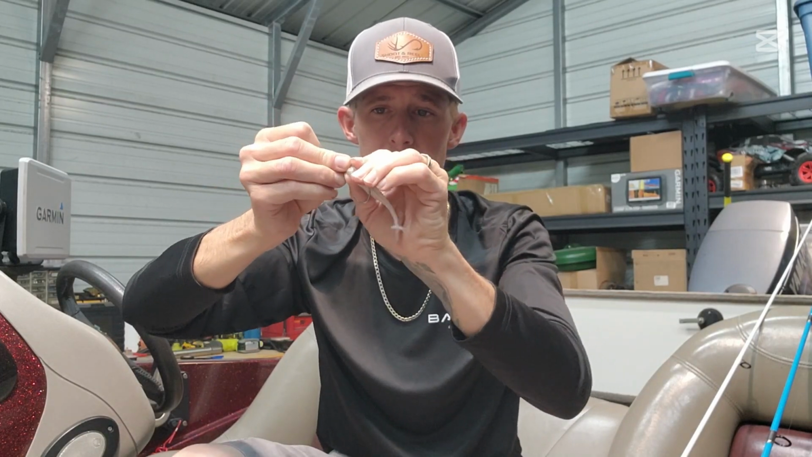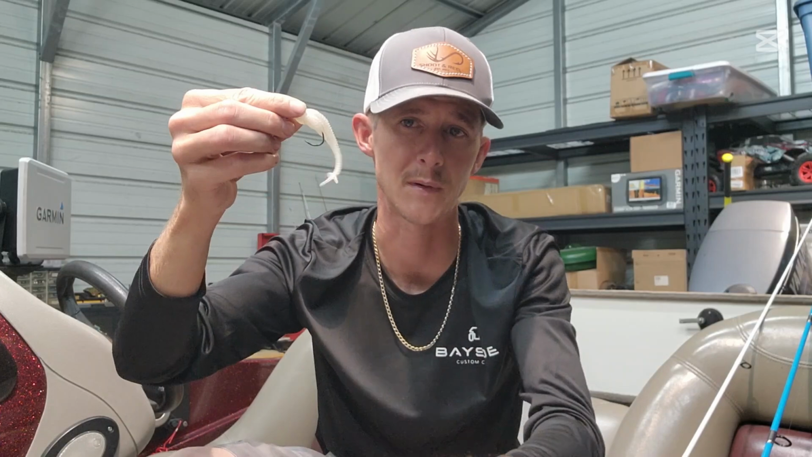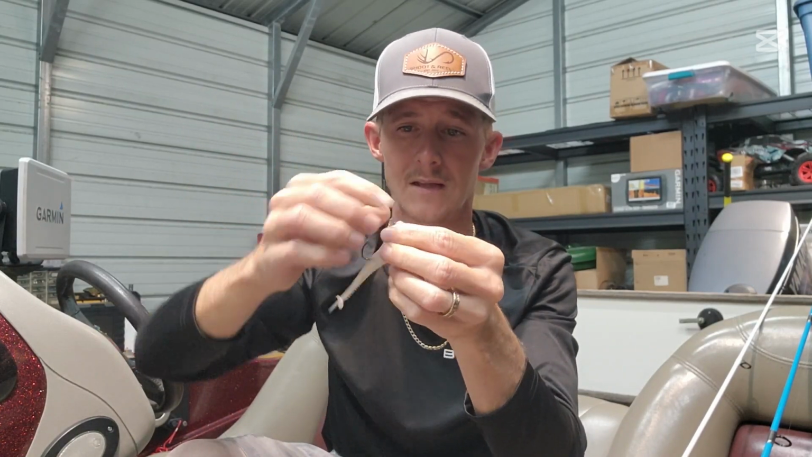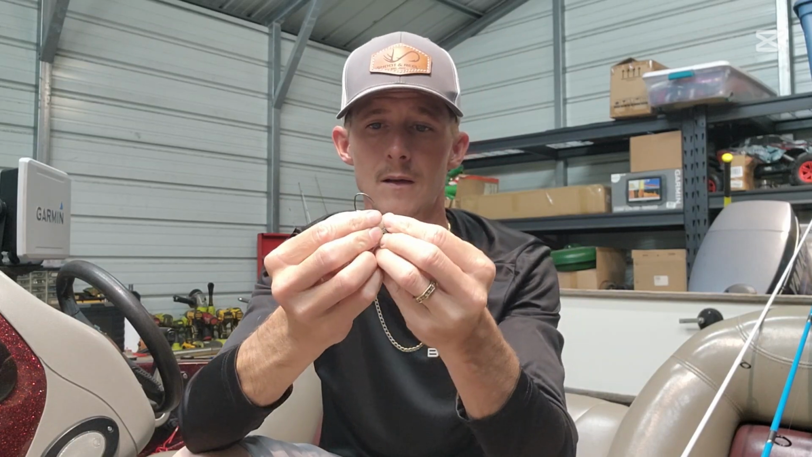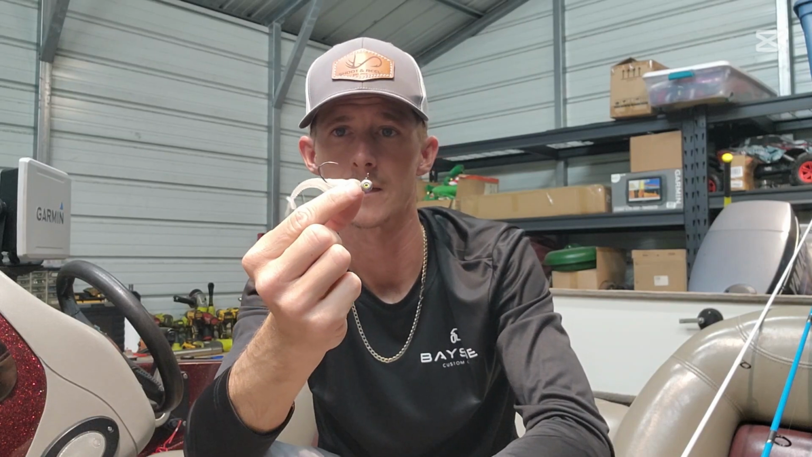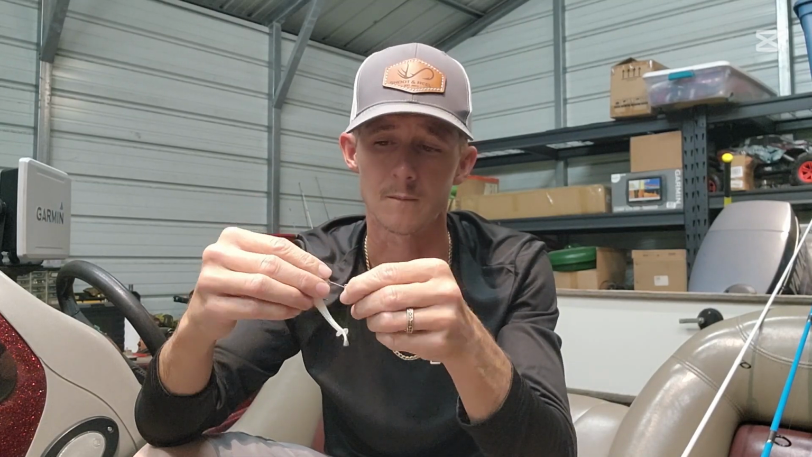You really got to work this Elastech, and this bait's used. I just found it on my boat, but you can slide this up on there and it'll work way better. That keeper, maybe even throw some super glue up there, but trying to put this on a twist lock, it's not gonna work. I tried it, trust me.